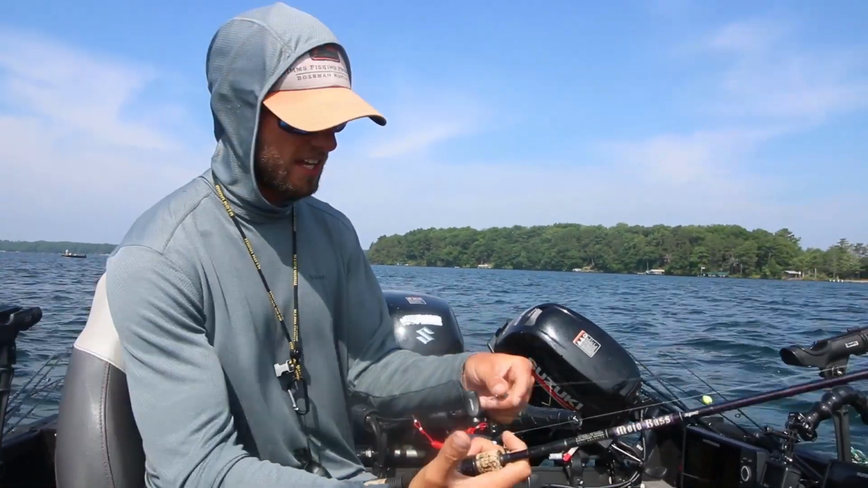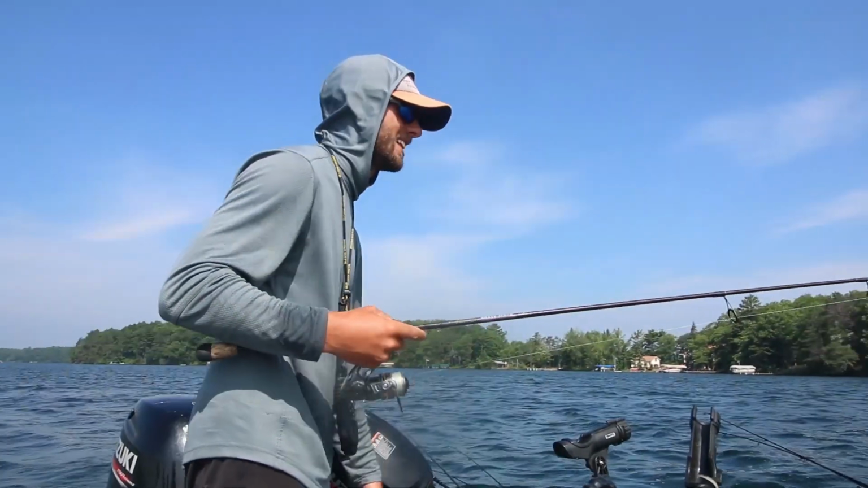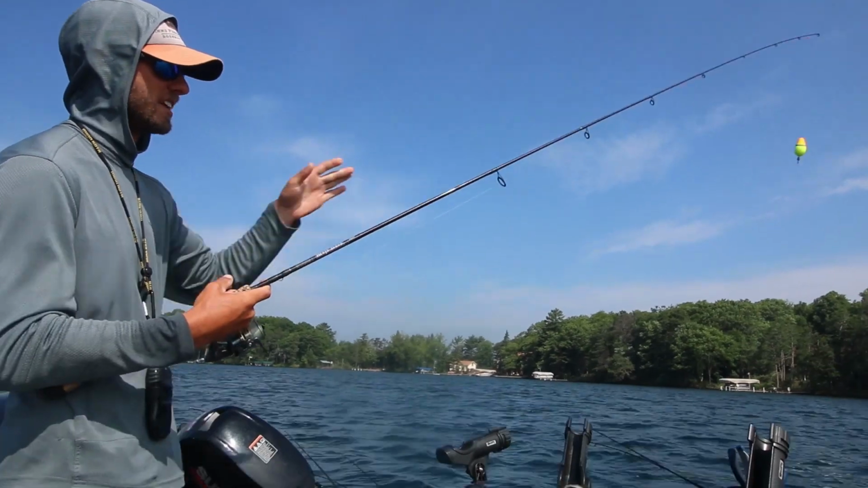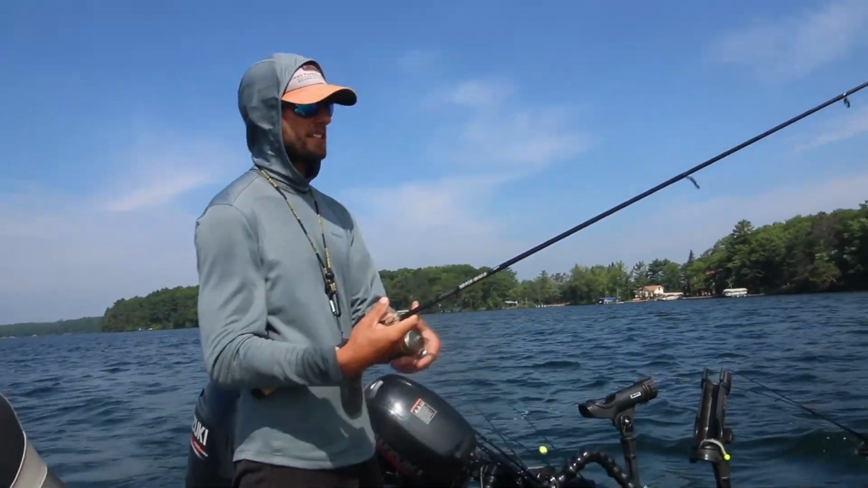So if I'm fishing at 15, 12 feet's about right? So let's say like today we're fishing a lot of this 10, 12 foot stuff. So basically what I do is I move that up a couple of feet. Now I know I'm about 10 feet down, right? So in 12 feet of water, that's going to be about good.